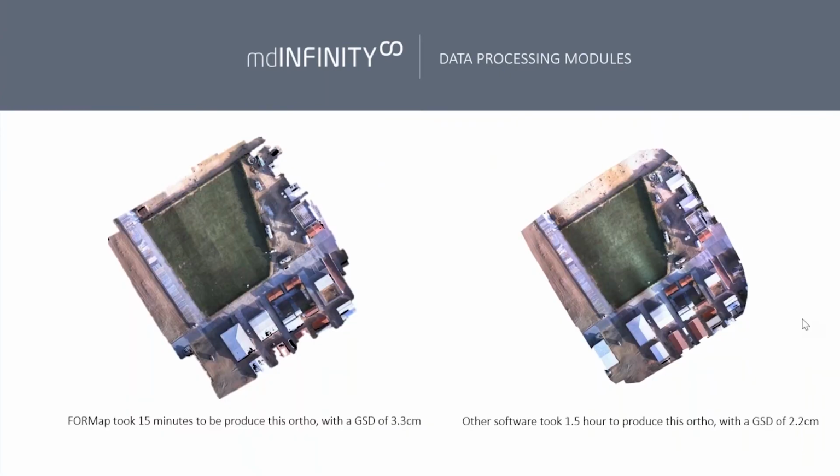So here is a perfect example of how we can see the FORMap module in practice. On the left side, you can see the results of what was done using the FORMap module from our mdInfinity software, where it only took around 15 minutes to produce this orthophoto with a GSD of 3.3 centimeters. It's really amazing what we can do in such a short time, right?